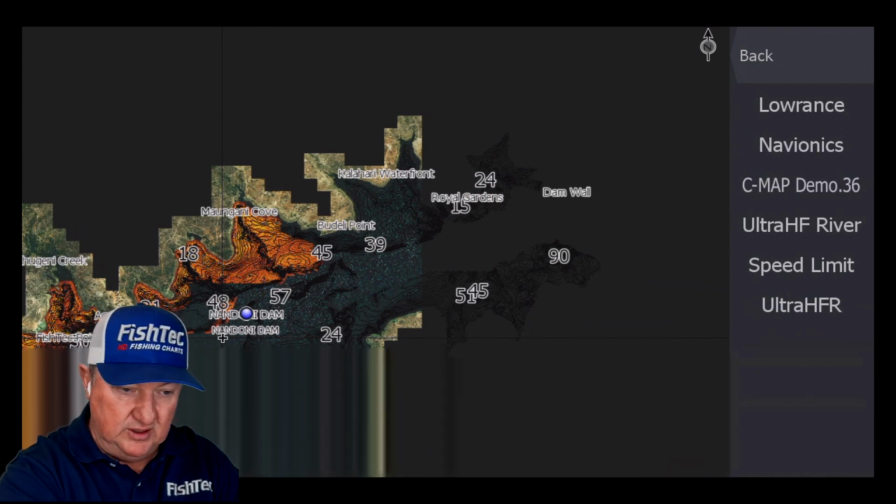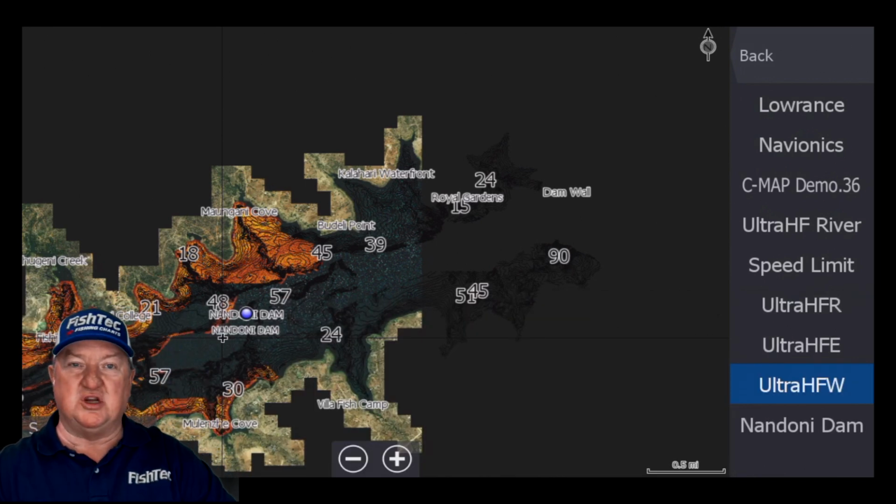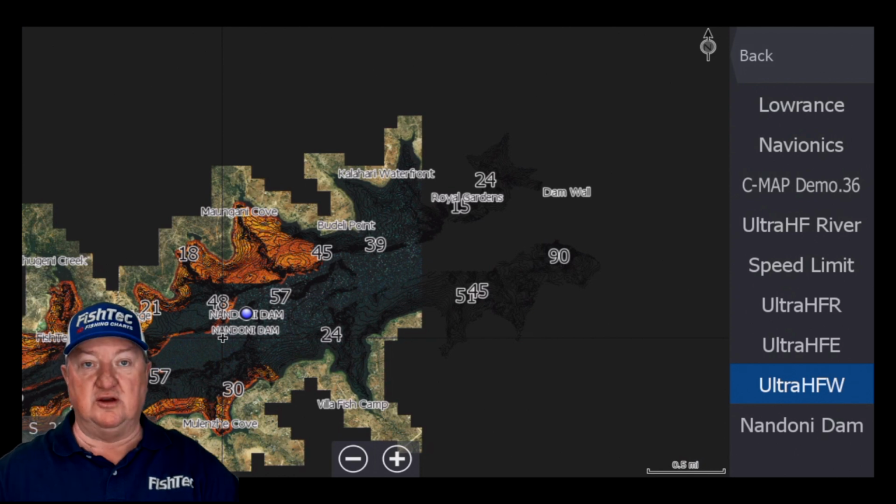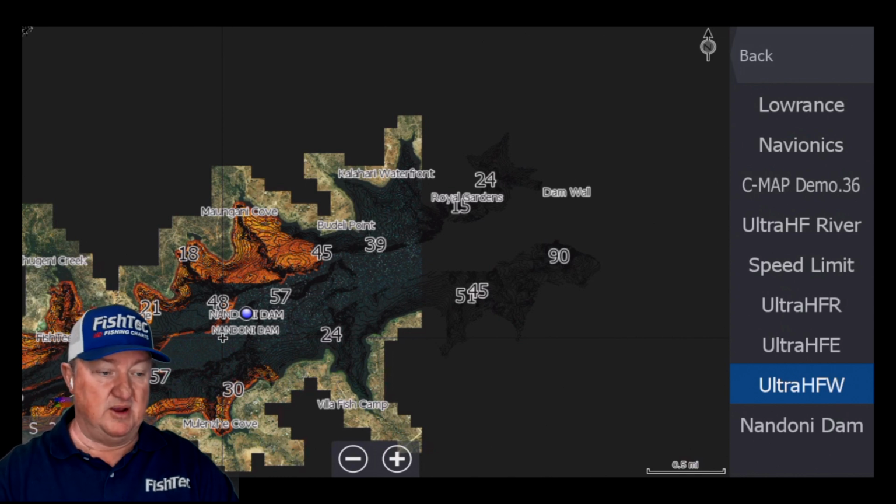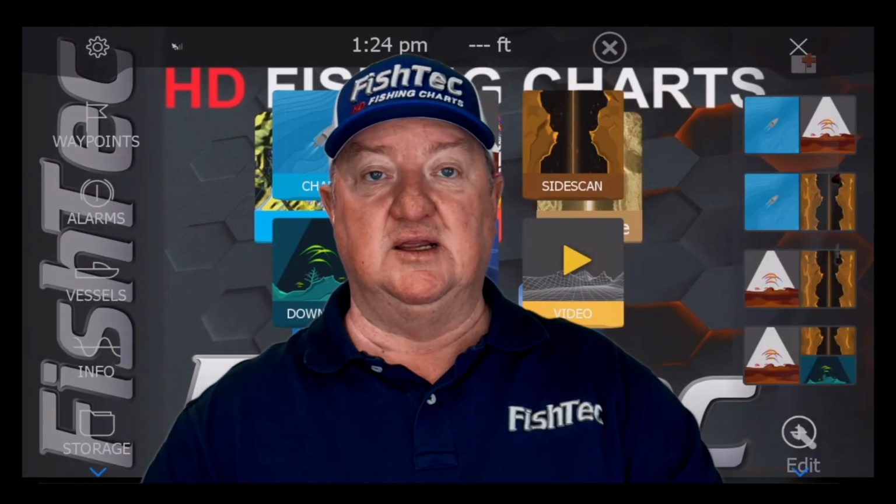The river, Nandoni Dam. I've removed the sediment chart. The sediment was absolutely useless. But yeah, on this update, I think we did over 1,000 kilometers. So it was a substantial update. It's made a big difference to the chart. I'm sure you guys will appreciate that.